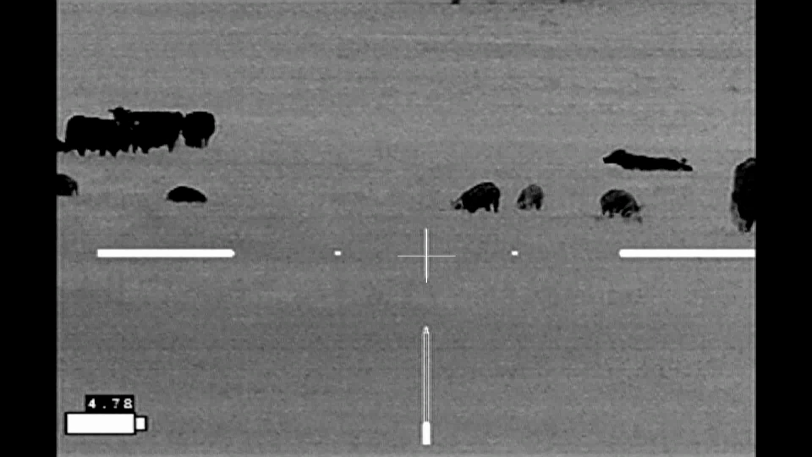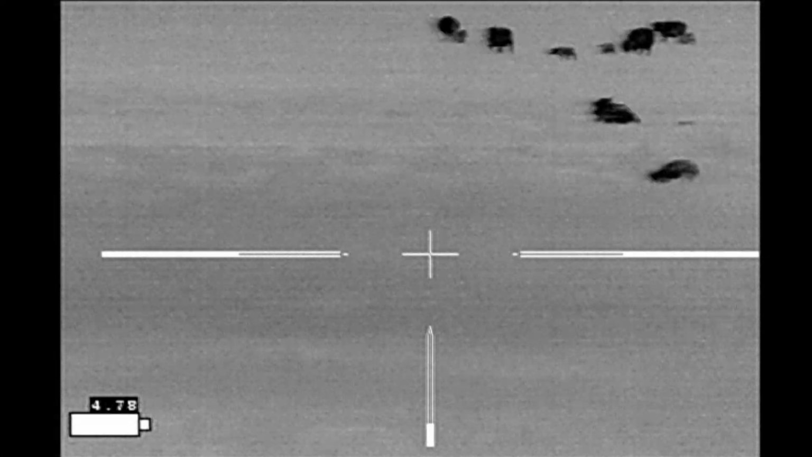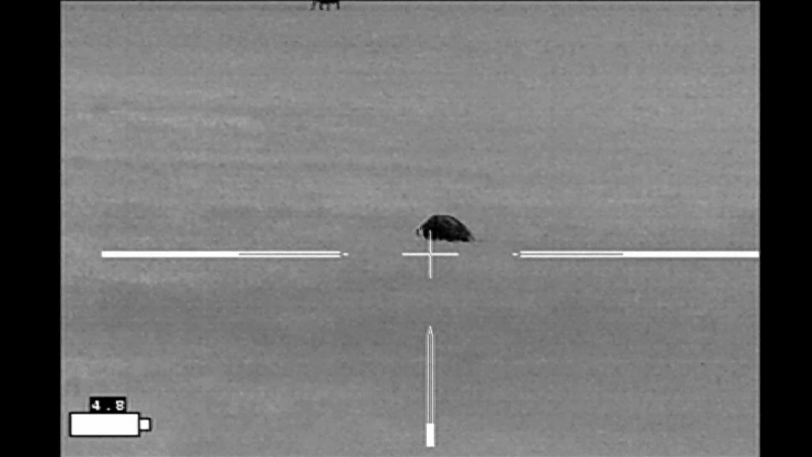And if you missed it, I'm going to do that in slow motion and blown up. Look how much dirt this hog moves with one flick of its head. They can do a lot of damage in a short period of time. Slowly, the cattle are starting to move off. They're heading towards a large water tank in the distance.